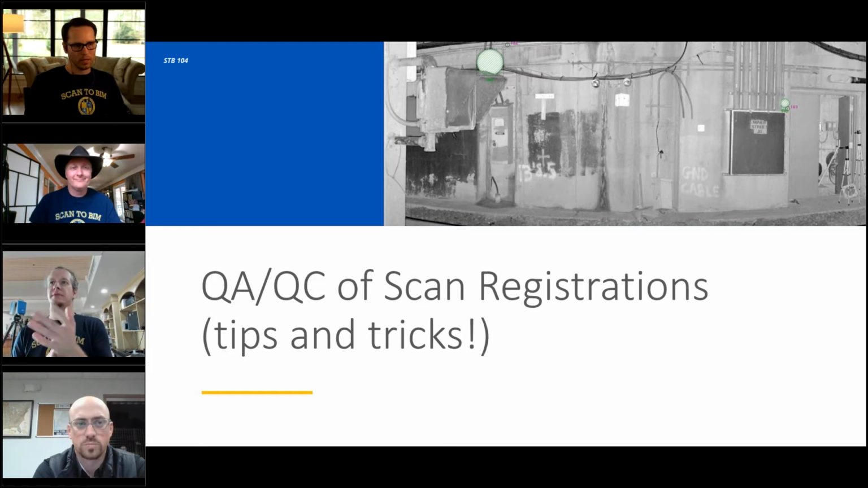And since this is targeted at people that are relatively new, a bundle is a really terrible technical geek term that was come up with by the registration software people to basically reference a group of individual scans that are all linked together, and that they are able to distribute that error across.